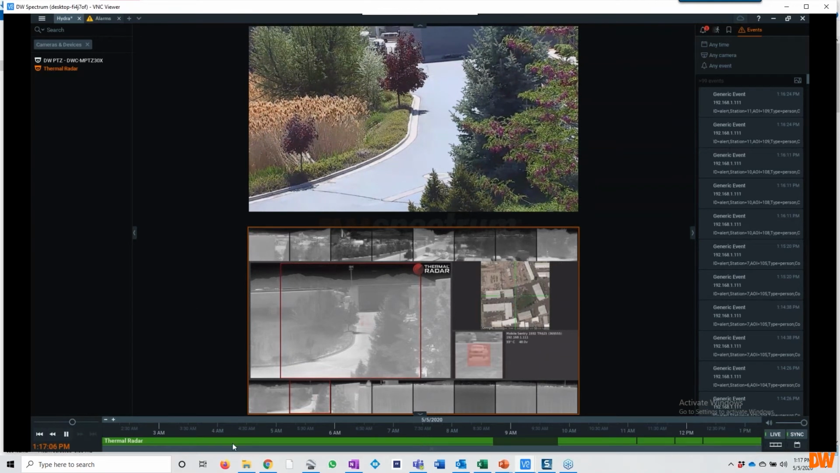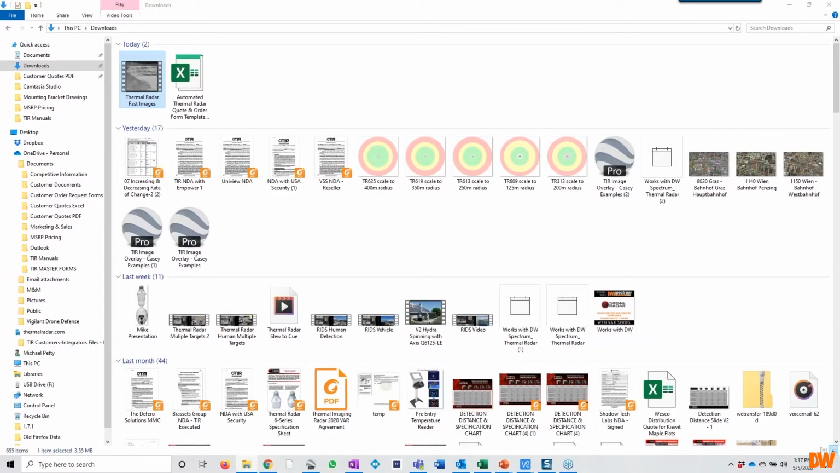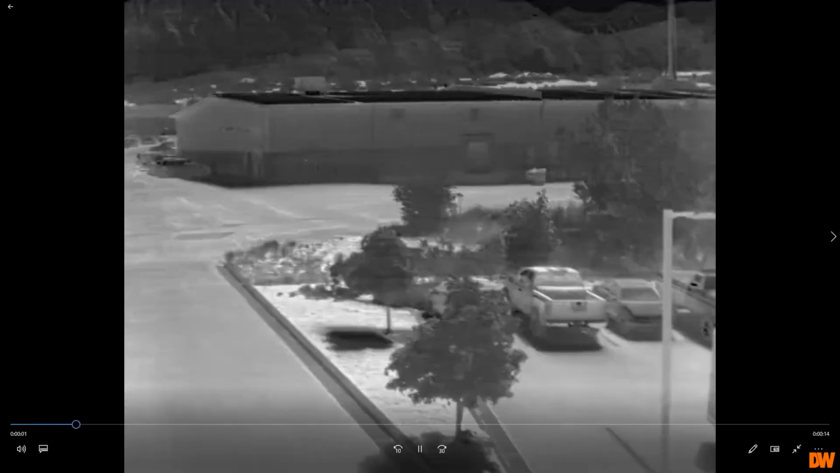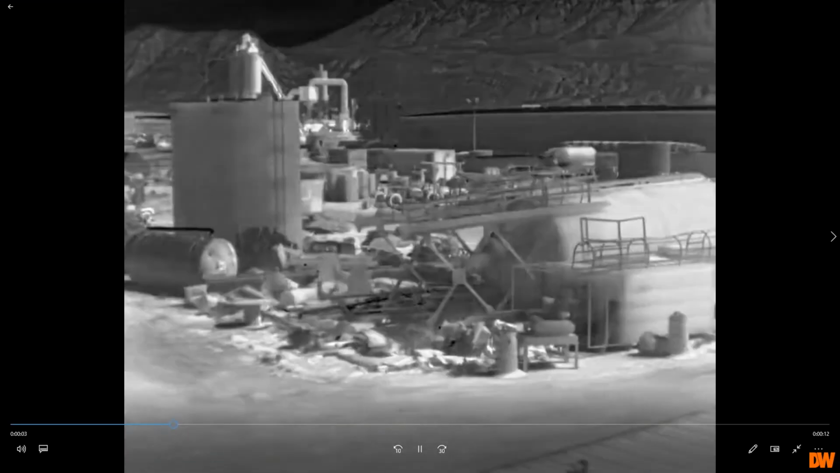I did want to show something real quick, Patrick. I'm just going to light up this little video here. So this is what the thermal radar is actually doing. As it's spinning, this is what we're showing.